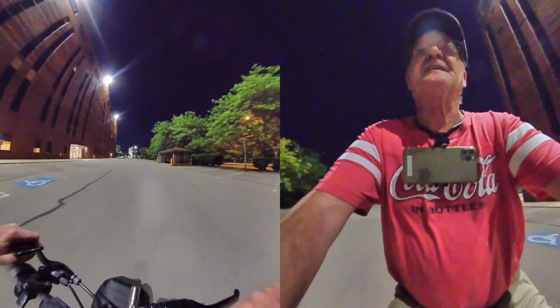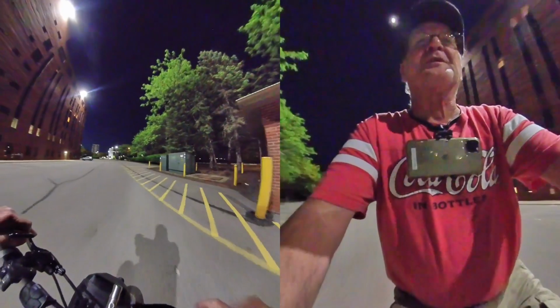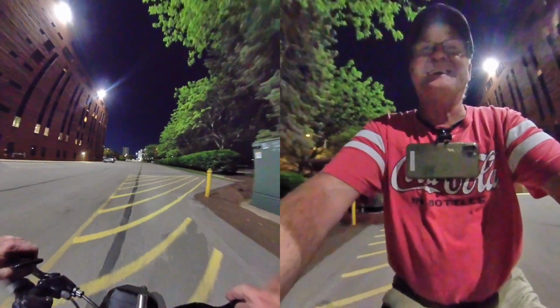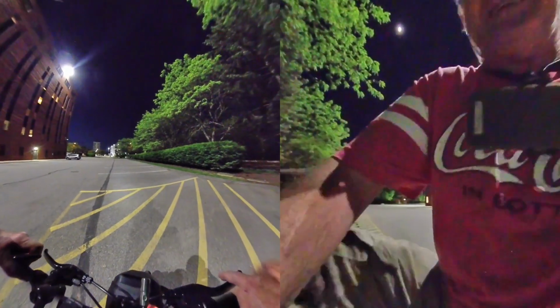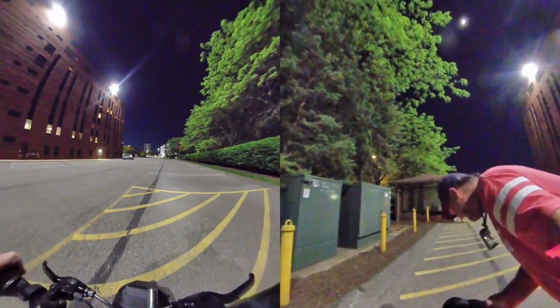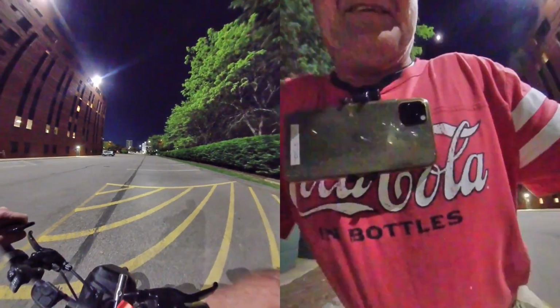Pull over here for a second because I have no idea if that tail light's still working, because I can't see, of course, because I do not have eyes in the back of my head. I can't see if actually, oh yeah, okay, so it's still going. That's good to know.